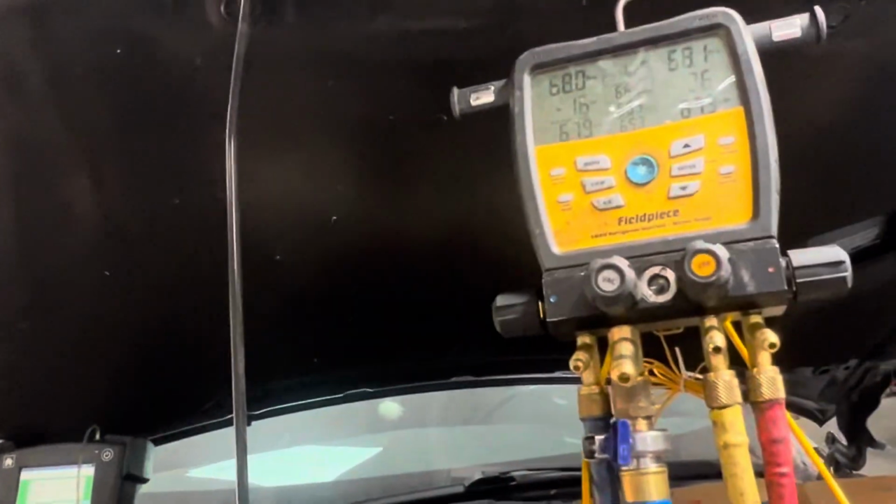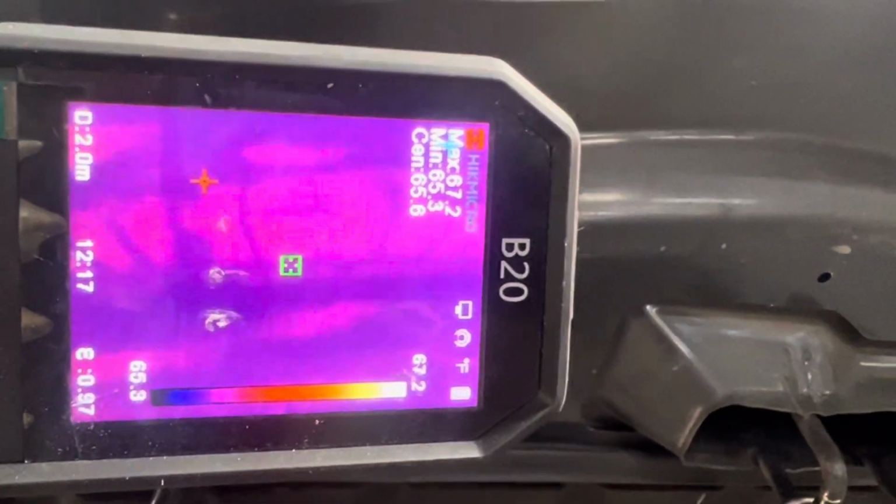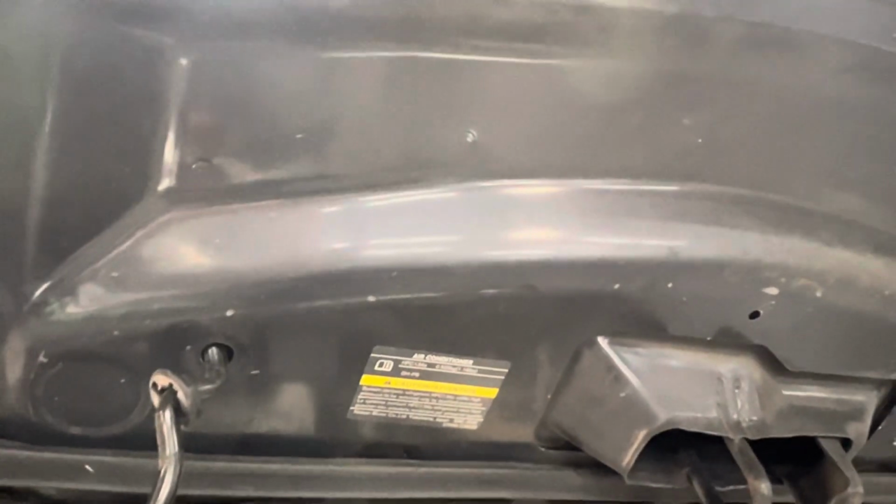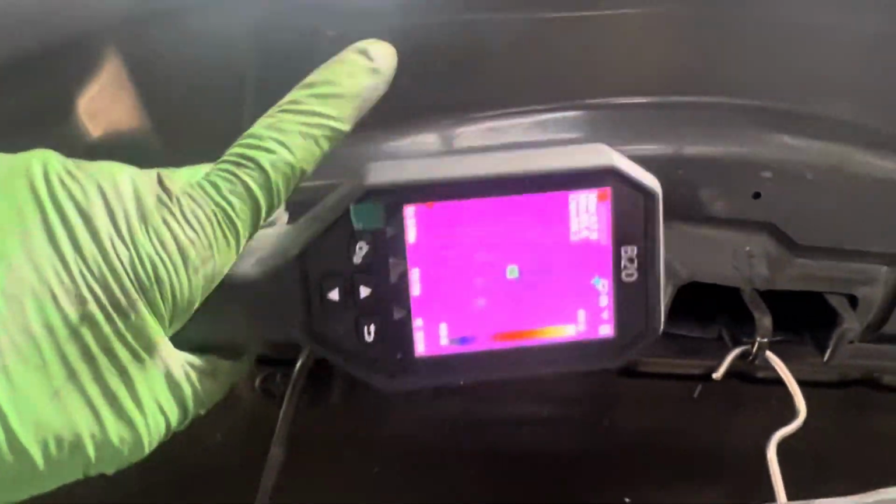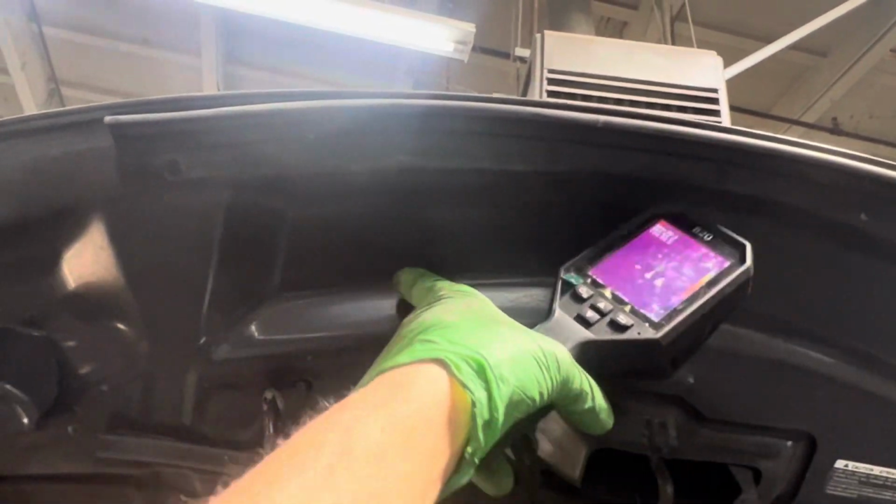So that's the temperature of the lines. And if we look at the temperature of the hood right here, the temperatures are 67, 65, 66. You go, why are there so many different temperatures? Well, do you see that reflection? See how that has some shine to it? When you're up here, you get heat from heat sources behind you, hitting the shine and reflecting back into the lens of your thermal imager, including your body. If that was shiny aluminum and I moved my body around, you would see these temperatures move around, because my infrared light, and infrared is a light, is hitting the surface and bouncing back, giving false numbers.